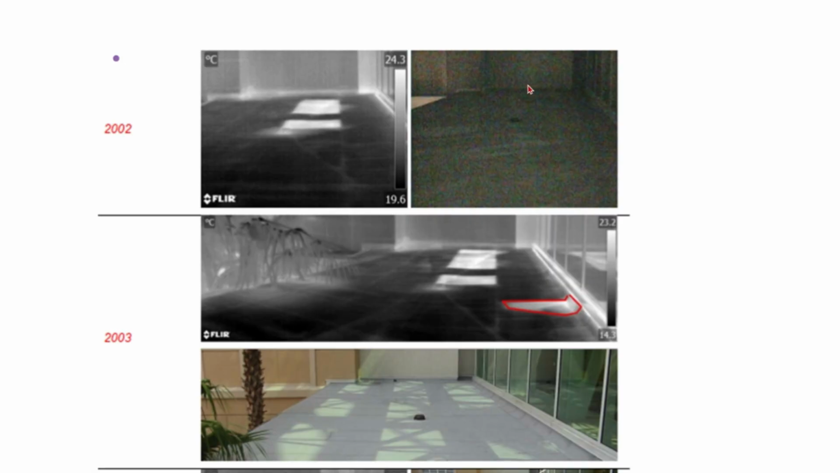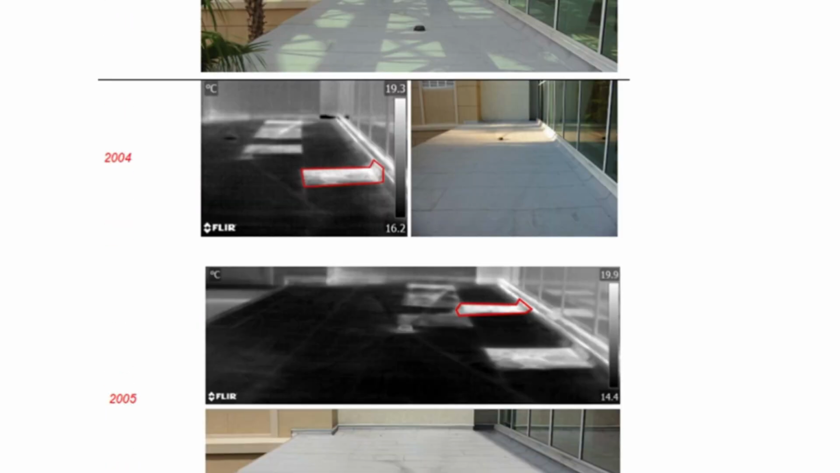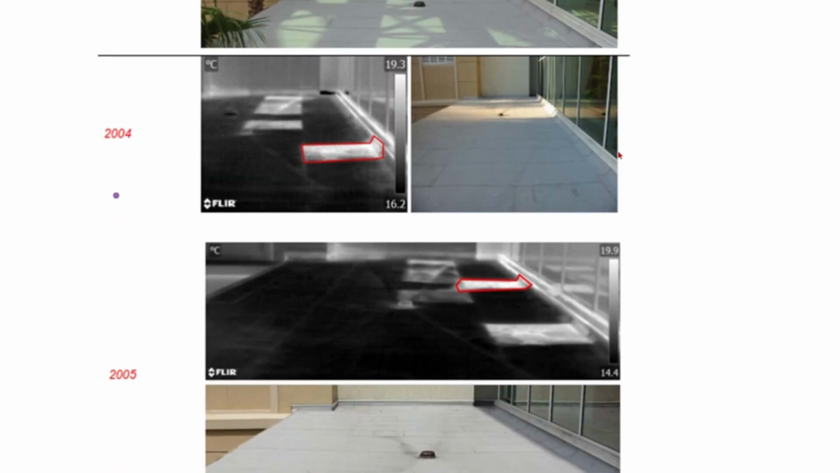So this right here is basically one of their case studies of an annual inspection from 2002 with visual and thermal imaging. Back in 2002, they were just using black hot or white hot. So you have 19 degrees to 24 degrees Celsius, and you have a hot spot here, and two hot spots here. On the visual side, you don't see anything. And then the next year, you have your visual side down here. You still don't really see anything, but you have your hot spots that were there. And then this other spot that is also coming up as a hotter white spot wasn't there last year.